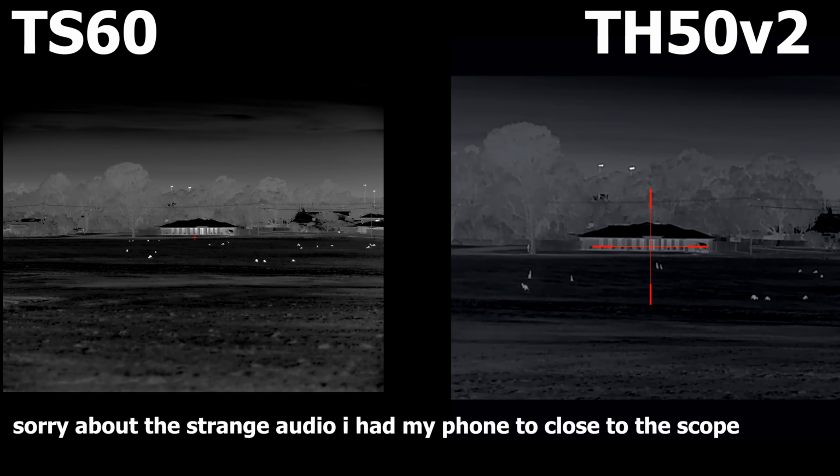Okay, this is the TS60. This is not mounted on a firearm at all. This is just on a tripod, so nothing dangerous here. Now we're looking at a scene. The house at the centre of the screen there is at 550 metres, and there's kangaroos out here, probably from about 200 metres out to pretty much 500 metres. Wide scene. Okay, so this is base mag.